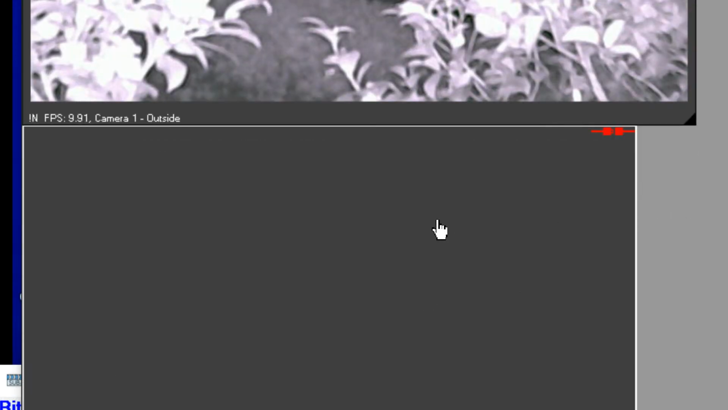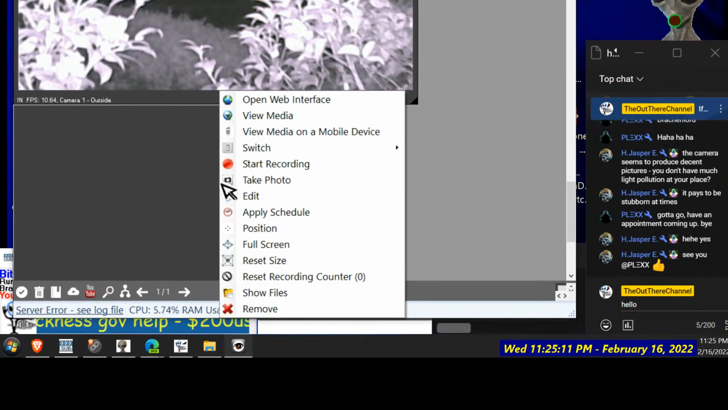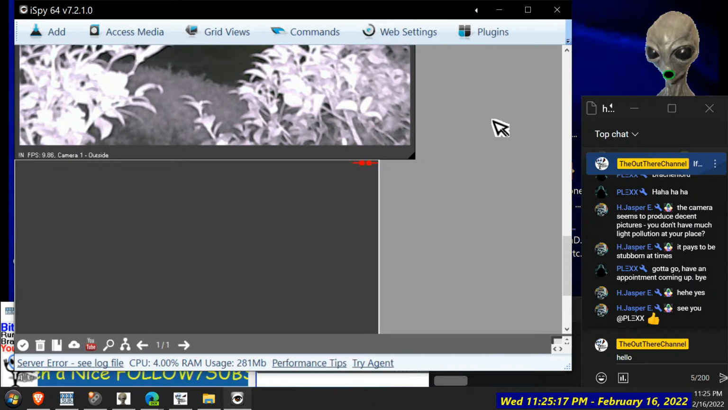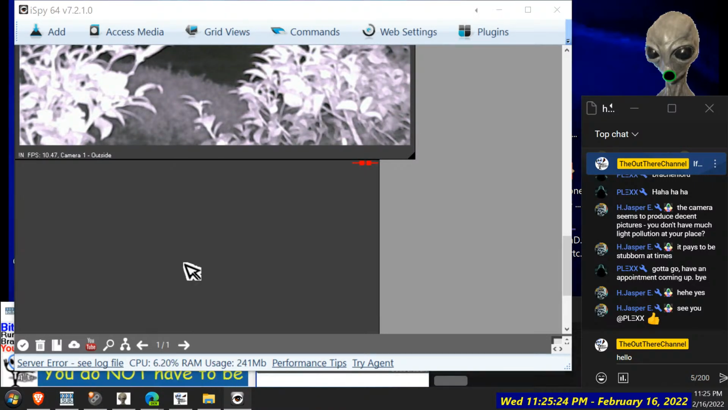Why is the color night vision not working though? I think I turned that off, didn't I? I think it was using... Let's see if I can configure it. This is free software, it's called iSpy. It allows you to have all your IP cameras hooked up. Okay, let's see if we can edit it. What's it set to?